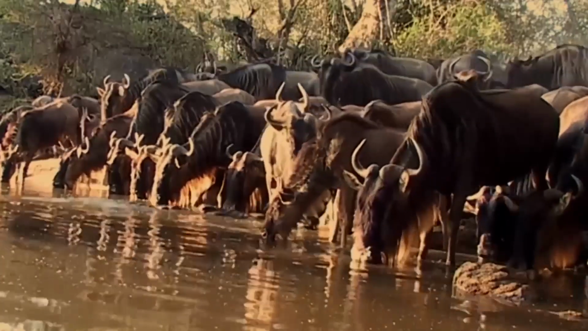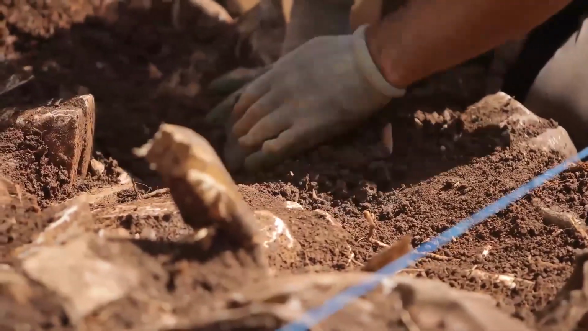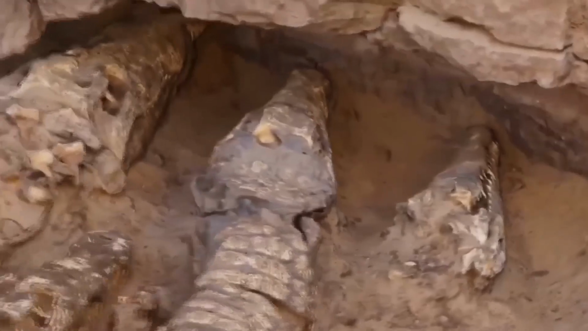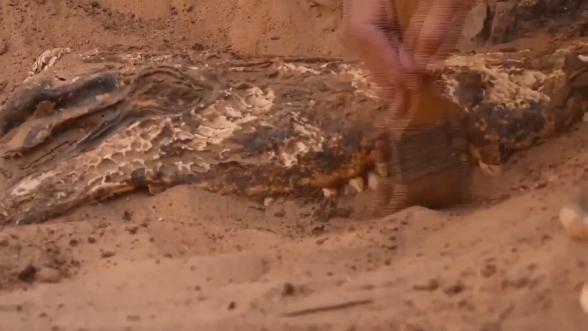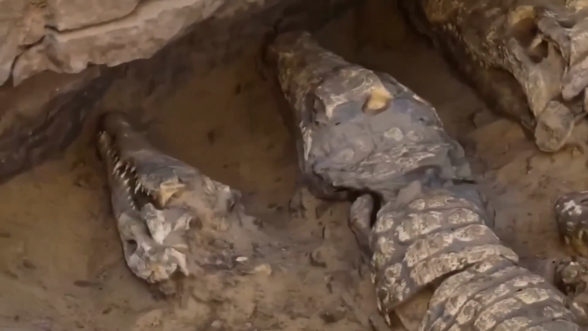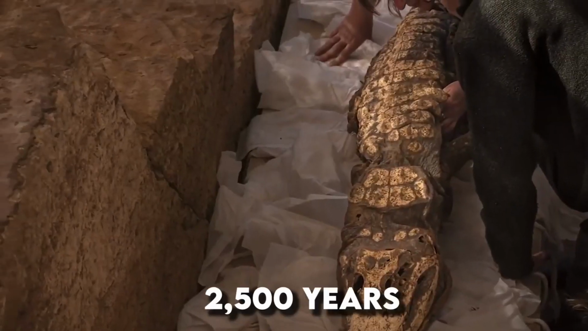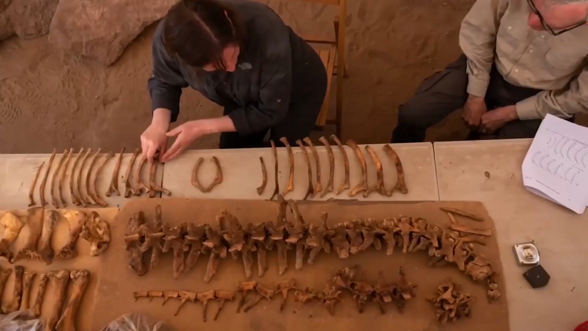Crocs, whether they're dead or alive, will always give people the creeps. While excavating ancient tombs, researchers stumbled upon 12 crocs buried in the soil. From a distance, they looked like they were still alive, with their textured skin appearing fresh and their teeth still intact in their jaws. It was a bit unnerving, as it seemed like they could open their jaws at any moment. The researchers were amazed when they discovered that the crocodiles had been buried for 2,500 years, yet were still in almost pristine condition.